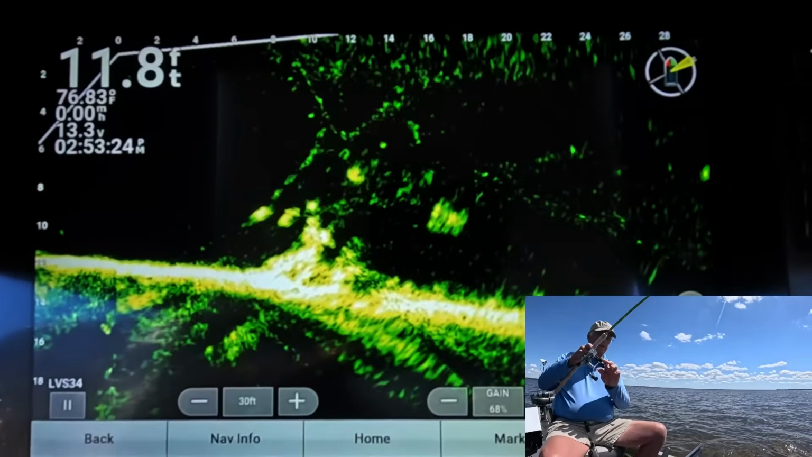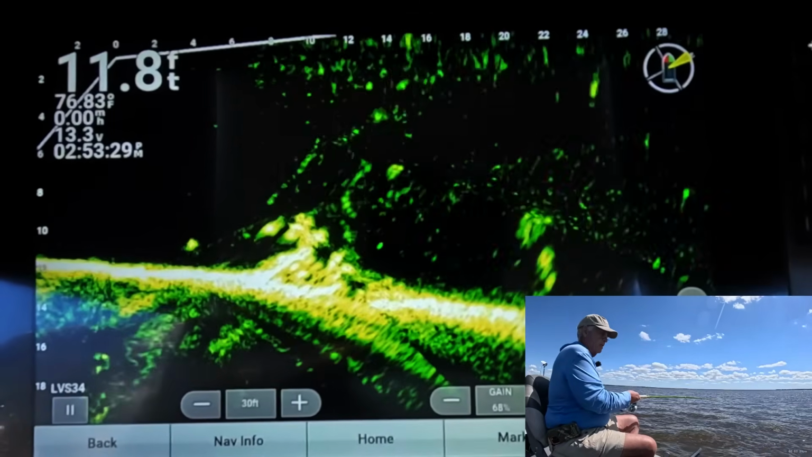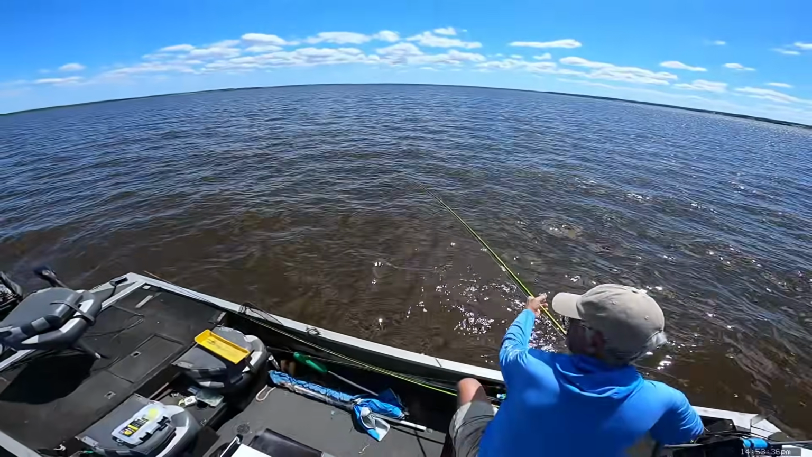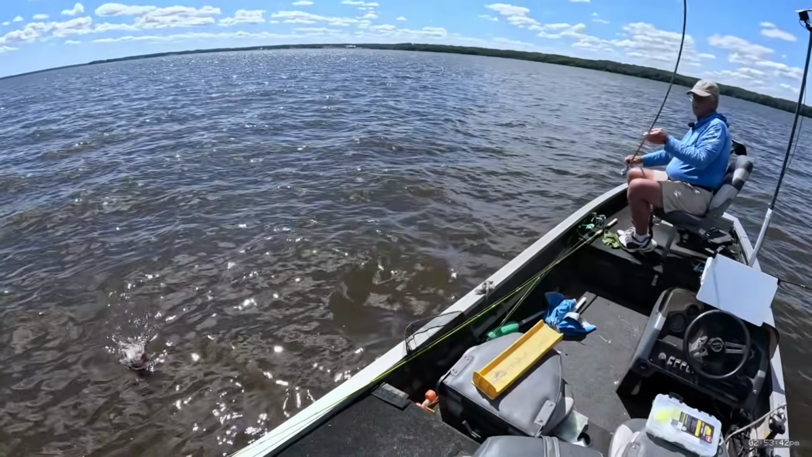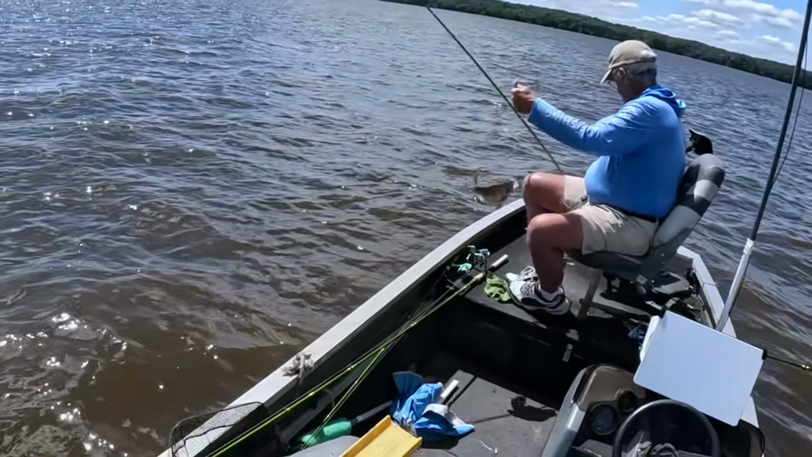Get it. Oh, that's a big one right there. That's gonna be a good fish right there. Yes, indeed. Like to hook a dang stump here. There he goes. If I can get him in, he ought to be a good one. Oh, he is a good one. Look at that big old thing. Come on here, fish. Lord have mercy.